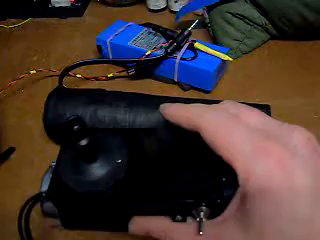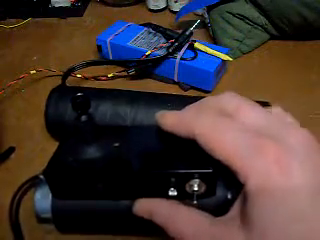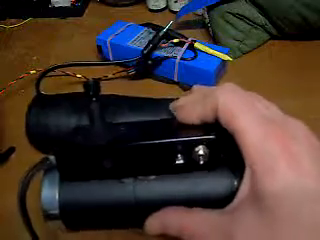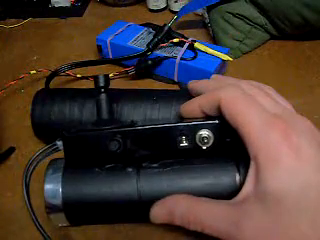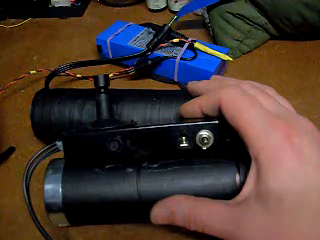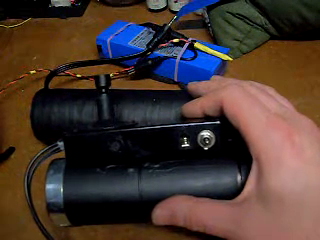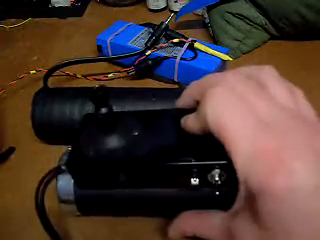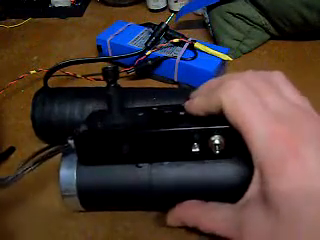And as I say, I picked that one up there for £13.50. So you can get a good night vision device. I mean, I use a laser illuminator, so I'm getting probably 500 yards with a laser, zoomed right in on the laser. So it is good, and it does work.